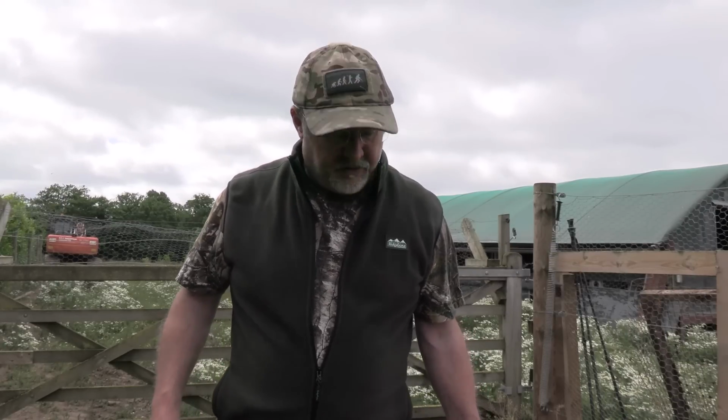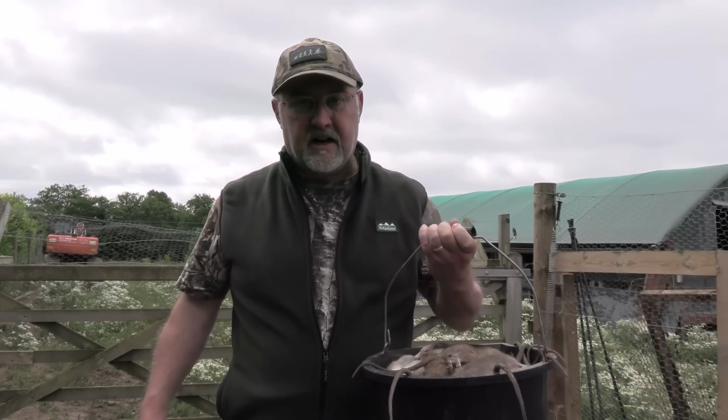Well, that was a really productive session last night. Went on to the early hours, but we got lots of rats. I picked up about 40 or 50 in the dark last night. I popped back to the farm again this morning to carry on picking up, and I've got another bucket of probably, I don't know, 40 or 50 again today. So yeah, all in all, a really productive night.